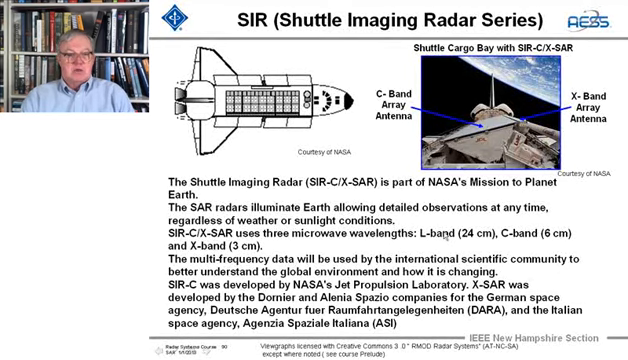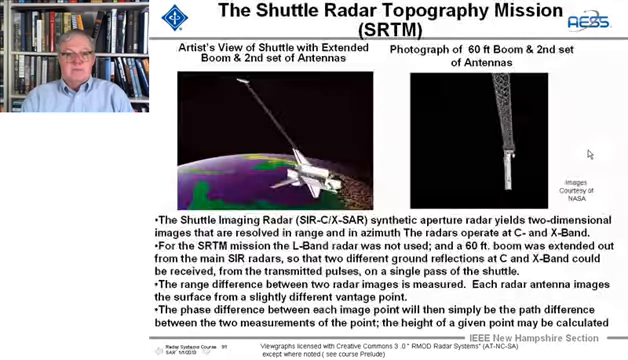And also, the C/X-SAR, there's also an L-band radar, and C and X, and the multi-frequency data was used by the whole community around the world. And this SIR-C, which is the SAR, was developed by JPL, and the X-band radar was developed by Alenia and Dornier for the German Space Agency, DARA, and the Italians. So this is an international effort that went on the shuttle.